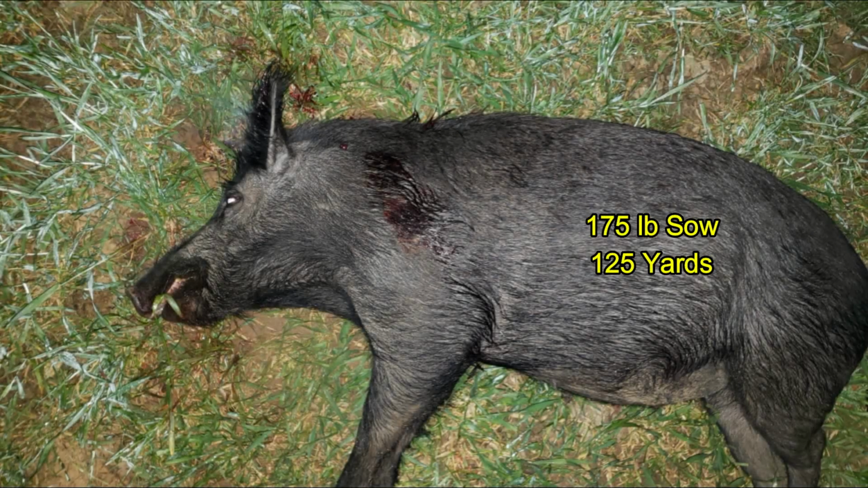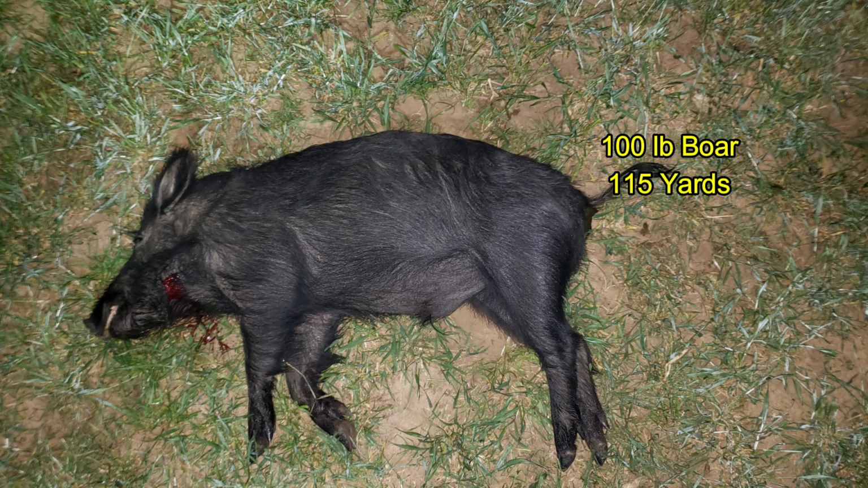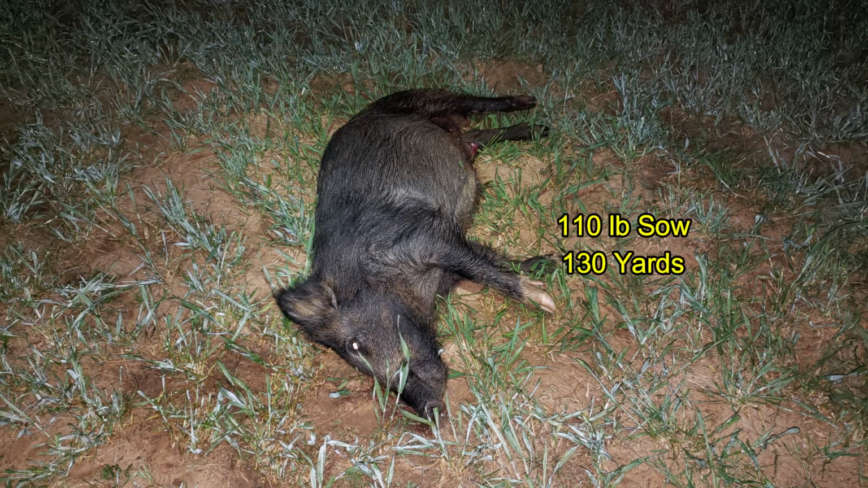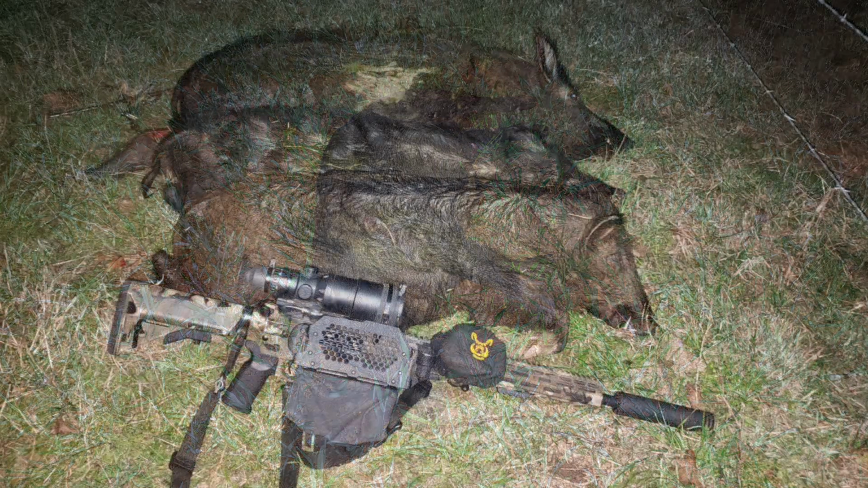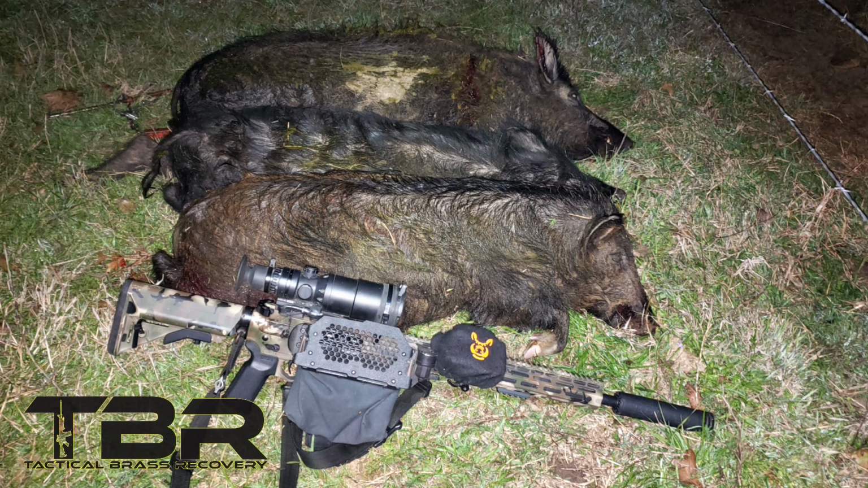The first hog turned out to be a 175-pound sow. The second hog was a 100-pound boar. And the last hog was a 110-pound sow. And as always, after dragging these out of the field, I have posed them with the rifle for scale.